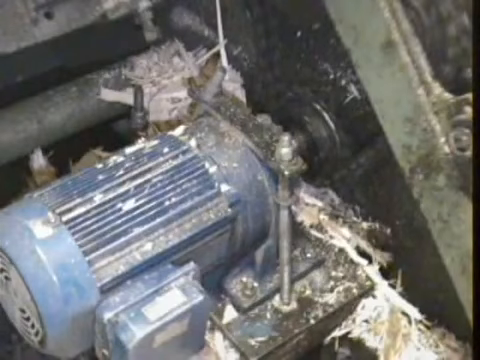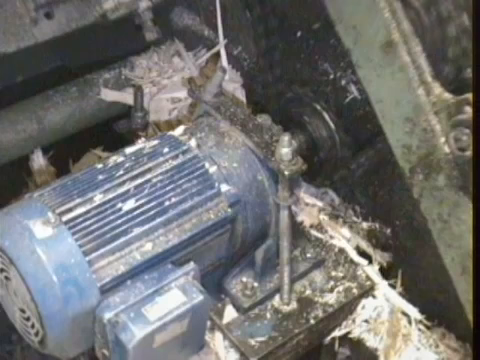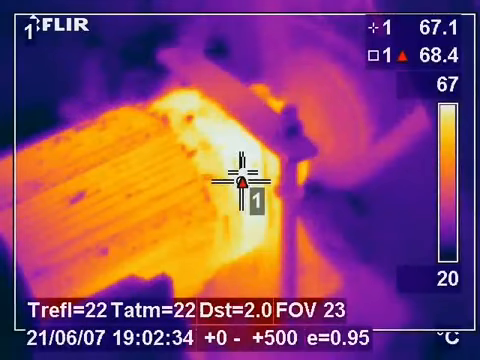A plant operator alerted us to a possible fault on a machine in a timber sawmill when he noticed an increased noise from the machine. The thermal image found that one of the motors on the machine had a failure on the front bearing. This caused an increased temperature and risked a possible fire, and in a timber sawmill this could be devastating.